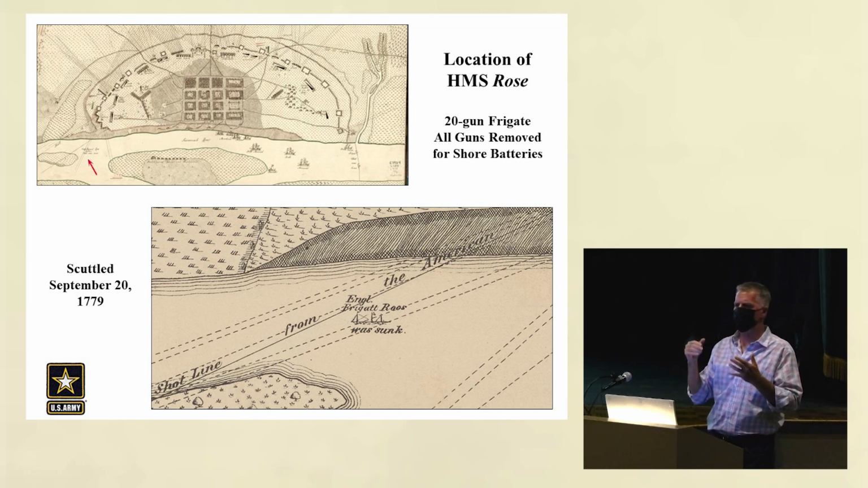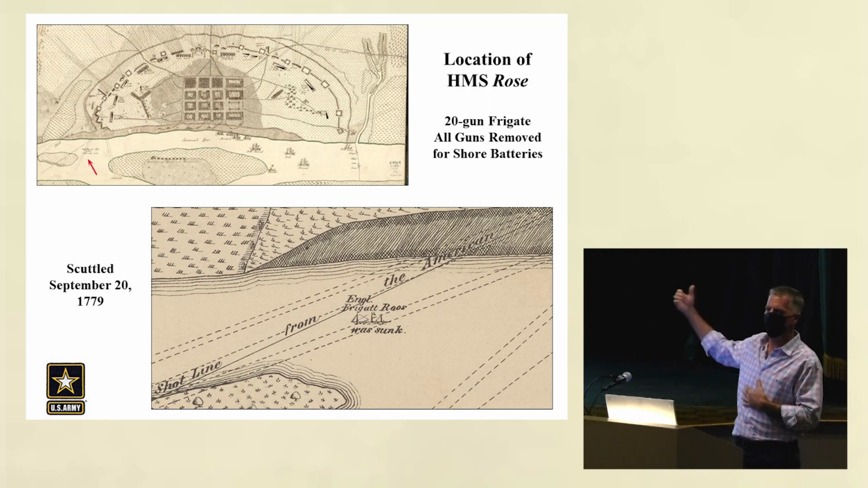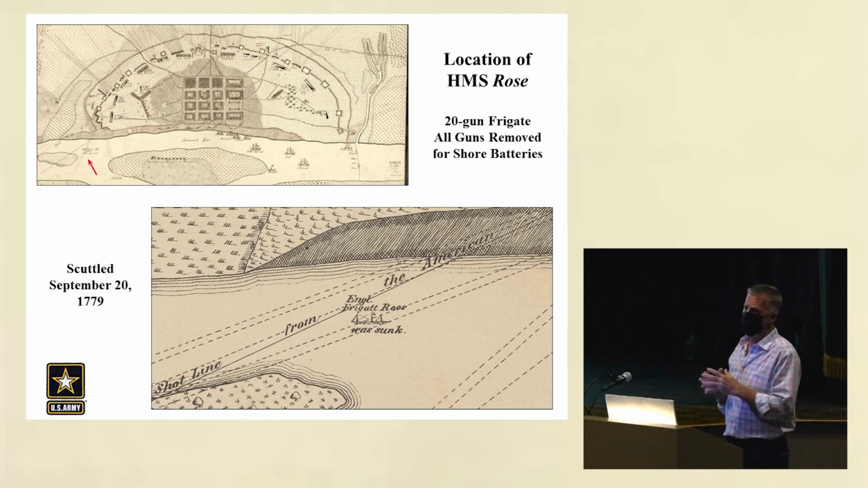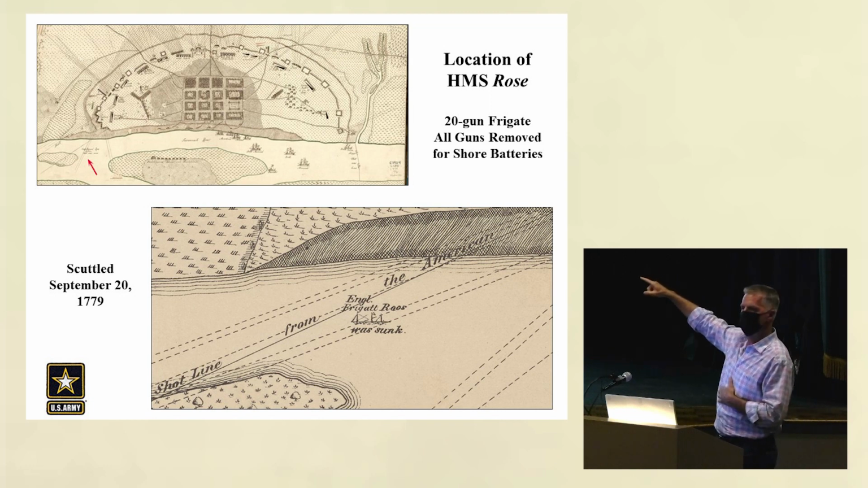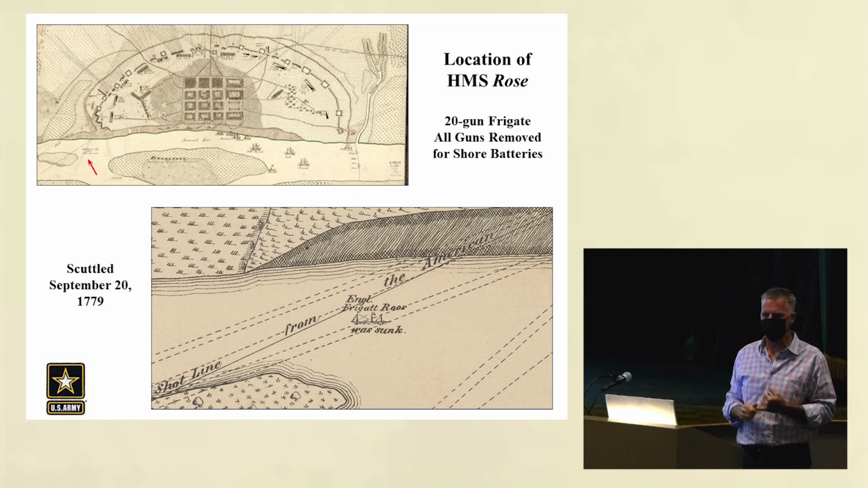And the actual documents tell us that it was sunk in the Rex Channel, which we know to be near the city of Savannah, not down towards Fort Jackson. The documents also state that all of her guns were removed and put on the gun emplacements, the earthworks around the city, and her sailors manned the guns.